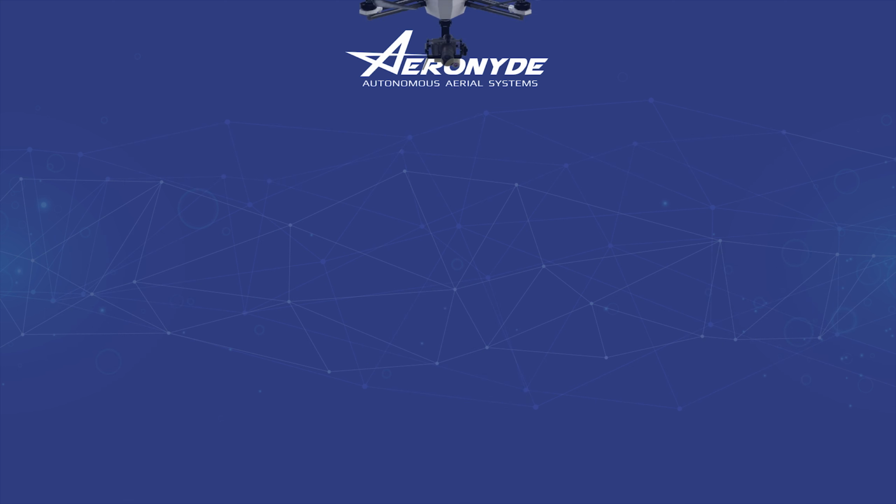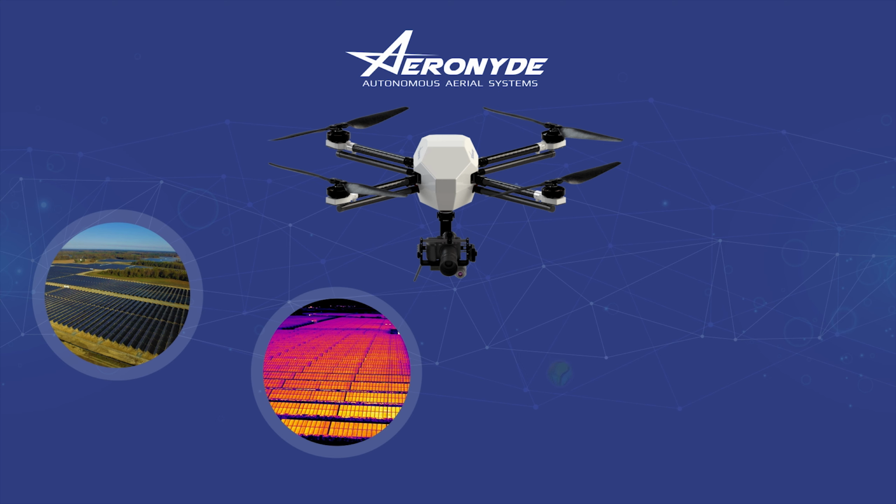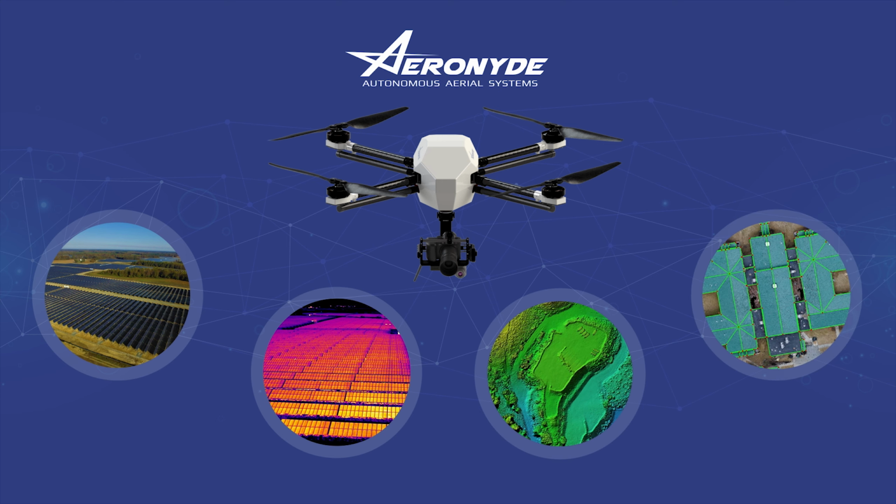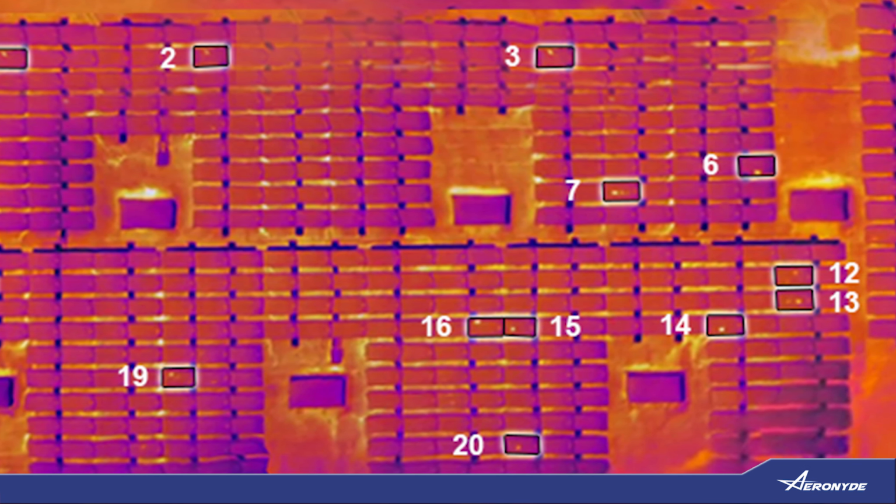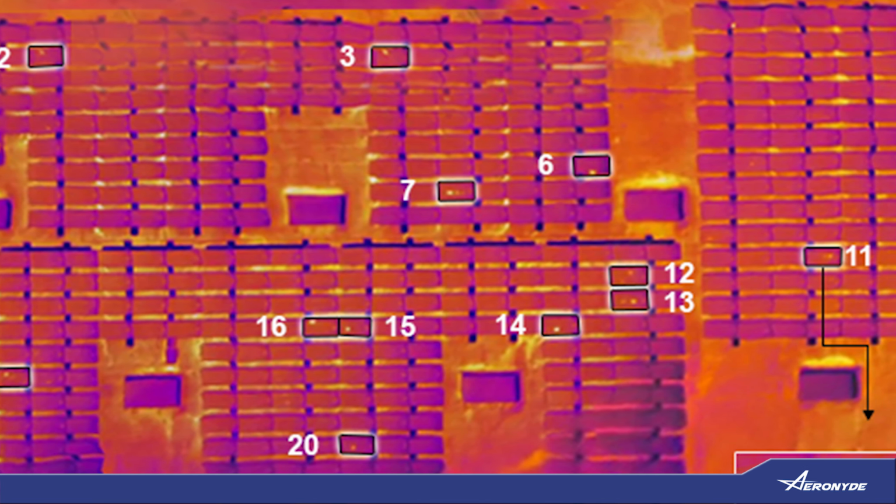Aeronyde uses the latest drone technology in aerial mapping, thermal imaging, digital terrain modeling, and automated roof measurement to give you a rich set of data to streamline your workflows and generate real-time insights. High-resolution drone maps far surpass imagery gathered by satellite or manned aircraft in accuracy, accessibility, and cost.